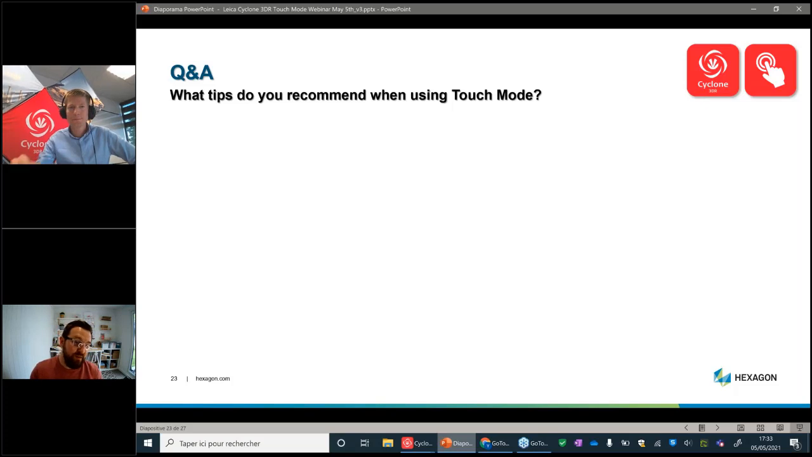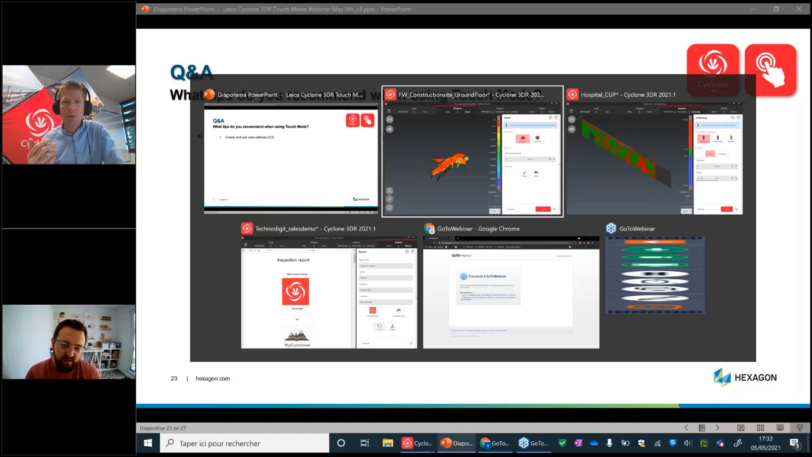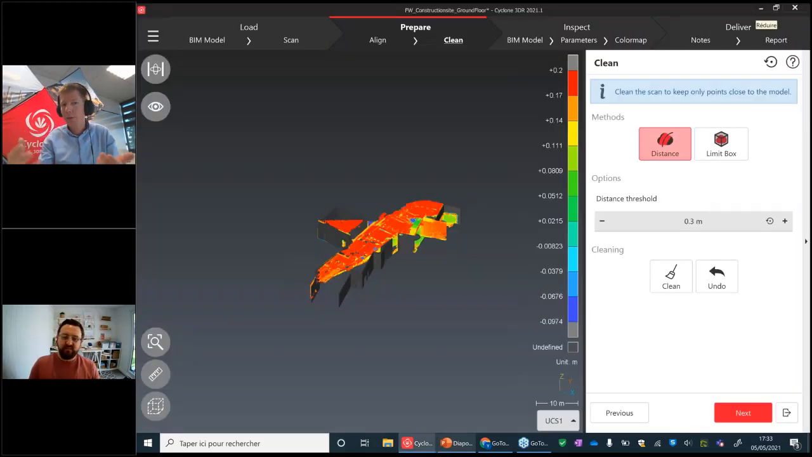So final, I don't know whether this is final, but what tips do you recommend when using touch mode, Yannick? I have probably mentioned some of them during the Q&A session. The UCS, maybe the third time I'm talking about this one, but this is definitely a recommendation: preparing a UCS in your preparation file.